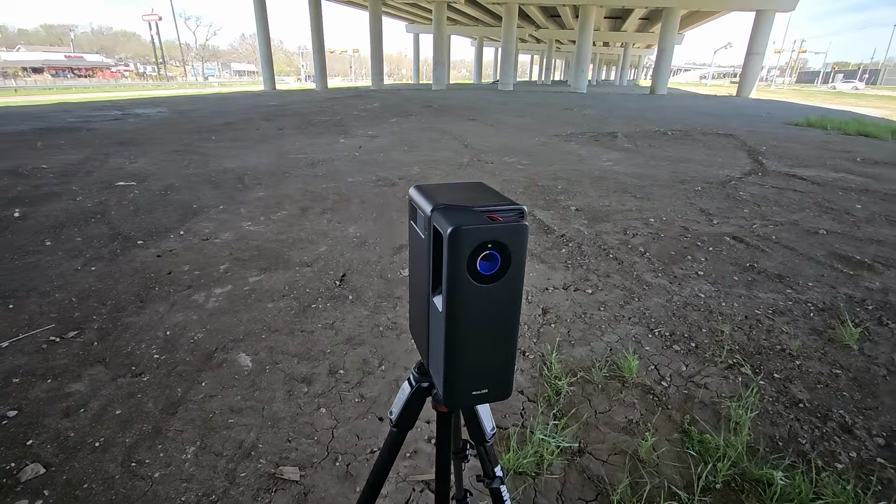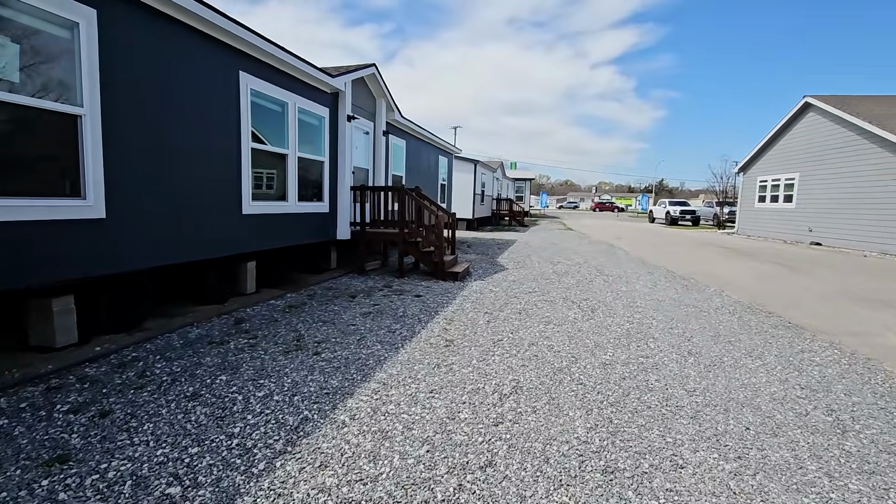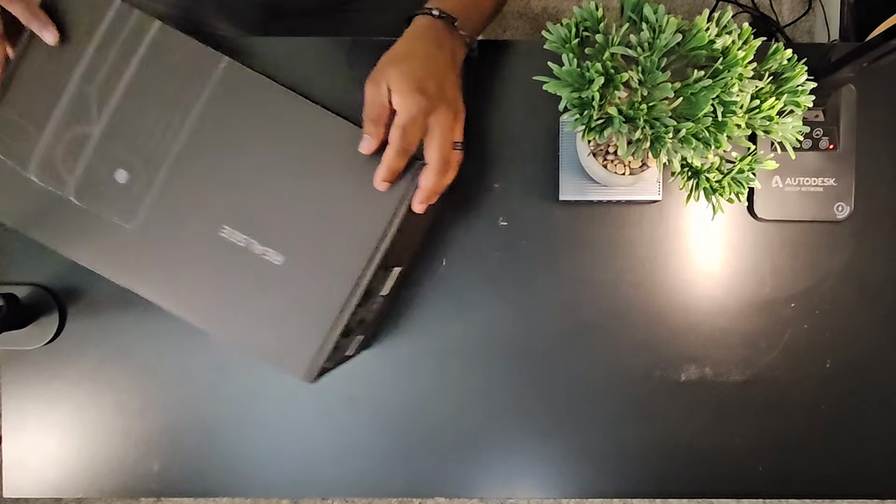Now, over the past few weeks, I've been running this thing through some real world scenarios. So that bridge, a commercial storefront, a 3-bedroom manufactured home, and a 4-bedroom house where I tested a feature that genuinely surprised me. I've spent years working in BIM and CAD, so when a LiDAR scanner lands on my desk,